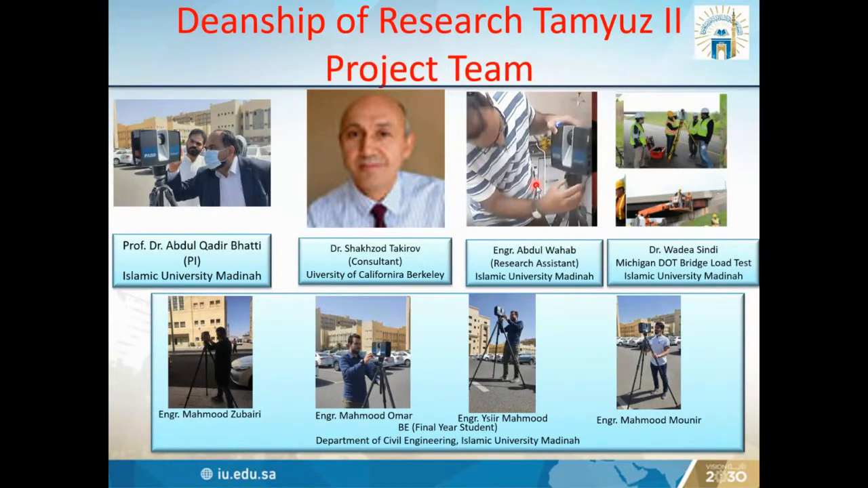Then we have the research assistant engineer Wahab, who is also supporting us. And the fourth one is Dr. Wadia Sindhi. He also did some laser scanning on the old device, which is from Leica. We are using the Faro. He also shared his experience about his bridge load test done in Michigan, and his master thesis is related to the laser scanning of a sport complex. He also shared some experience and advised us about the project.